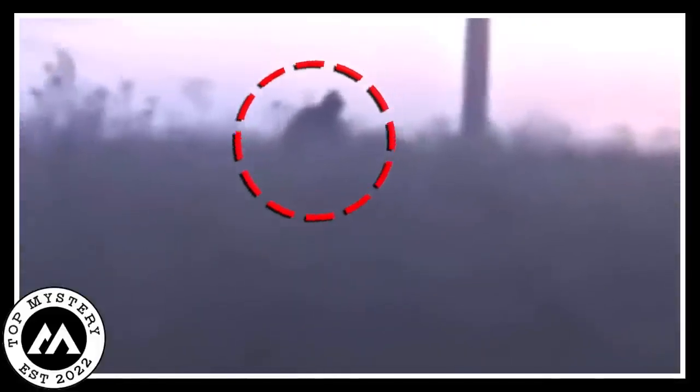Bigfoot chases a car. A camera captured one of the most strange sightings. A beast-like creature, huge and hairy, can be seen chasing after something, possibly a car.